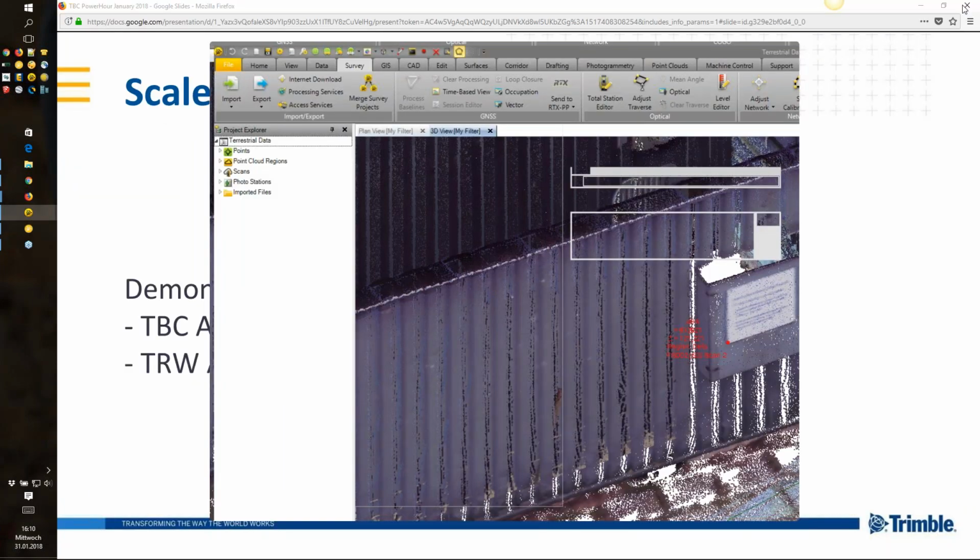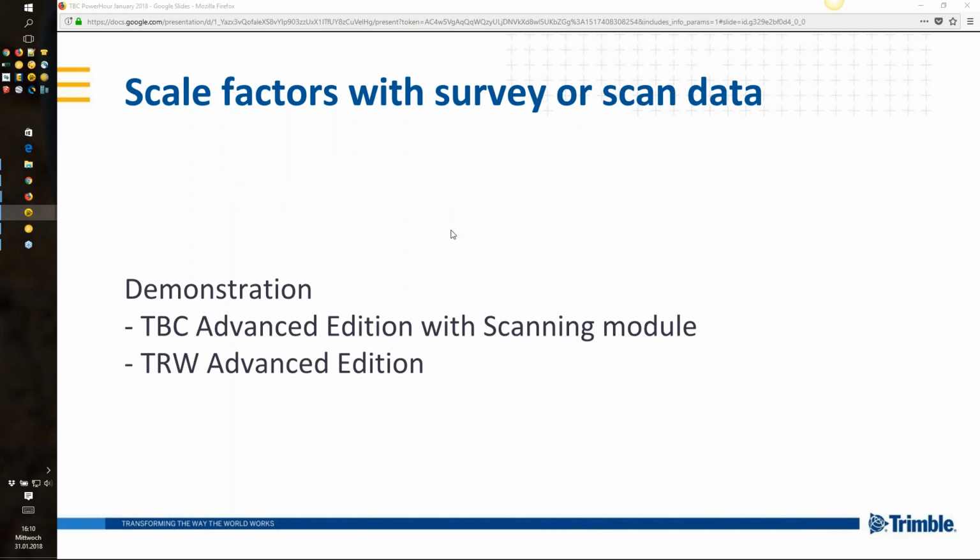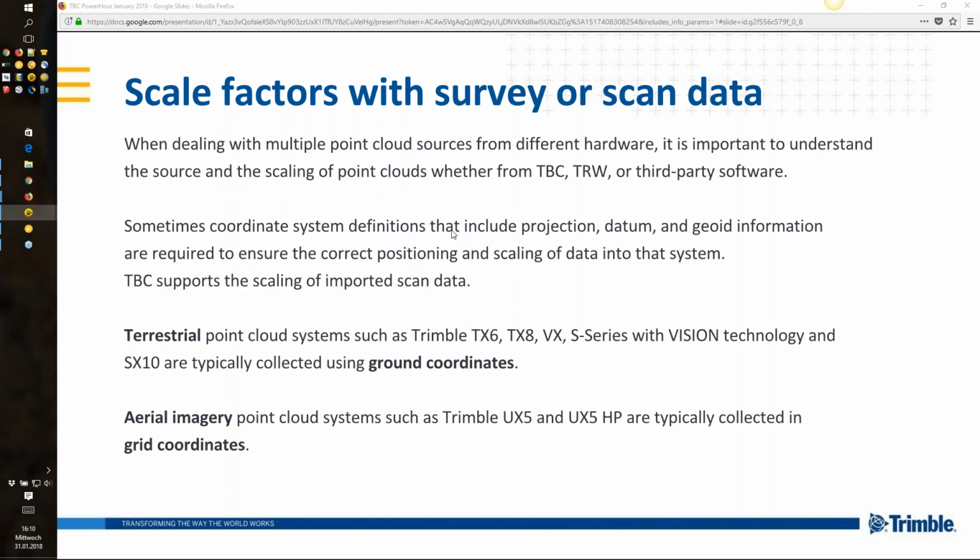Good, I will jump back to the presentation. So the next demonstration would be having an aerial data set available in TBC, and on the other hand a terrestrial data set, and bringing these two different types of point clouds together into one project. With multiple point clouds from different hardware, it's important to understand the scaling of the point cloud, whether you want to bring it into TBC or RealWorks.